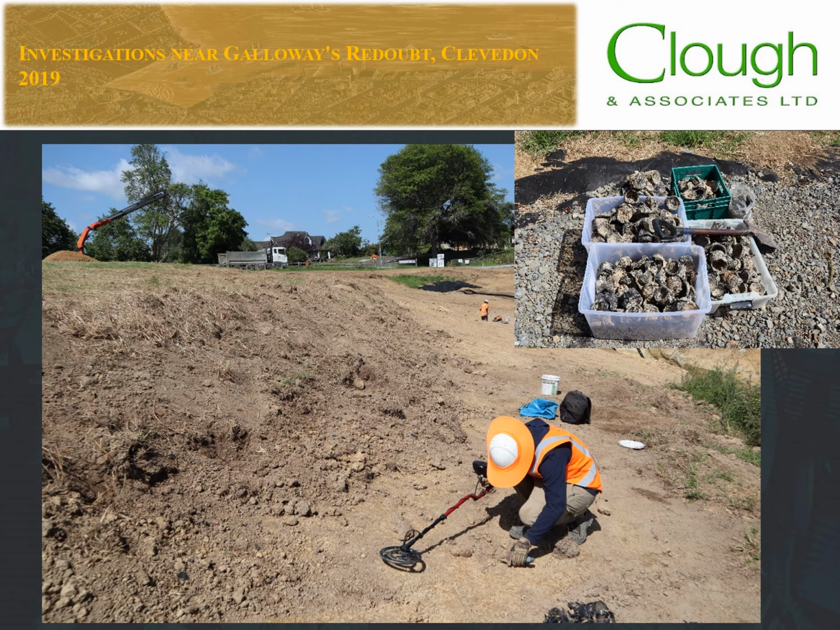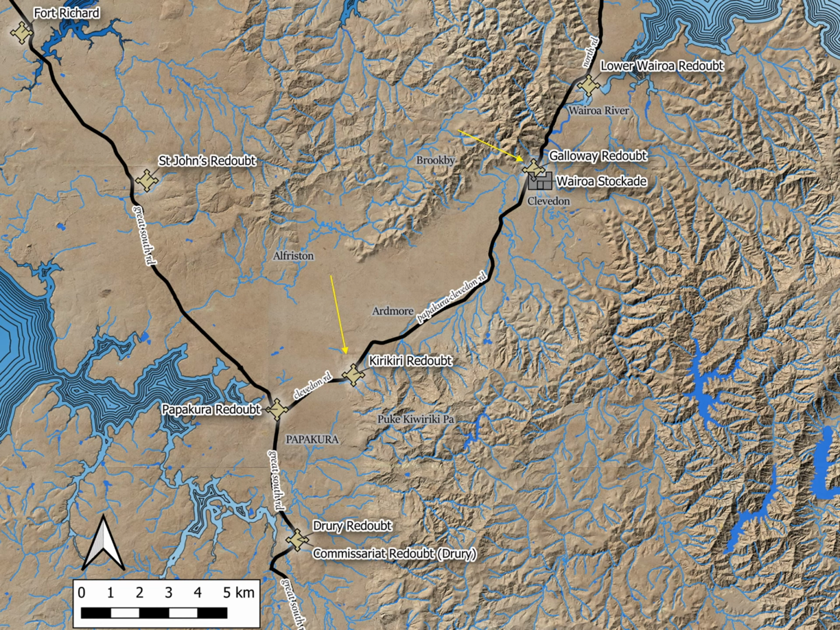A bottle dump and related artefacts were recovered during the investigation led by Alan Cameron, also of Clough & Associates, near the location of Galloway's Redoubt in Clevedon itself, along with some contemporary ammunition. Both investigations were instigated by housing subdivision, which continues apace in South Auckland and demonstrates how CRM research is driving archaeological practice across the country. There is, however, a significant gap in the defensive line between the Rings Kirikiri Redoubt and Galloway's Redoubt, apparent in the Prickett database. This gap seems to relate to a missing redoubt known as the Upper Wairoa or Henderson's Farm Redoubt, approximately in this location.